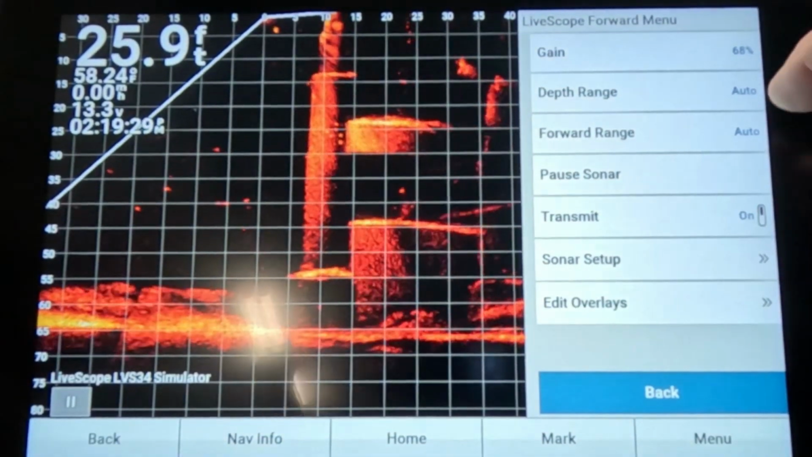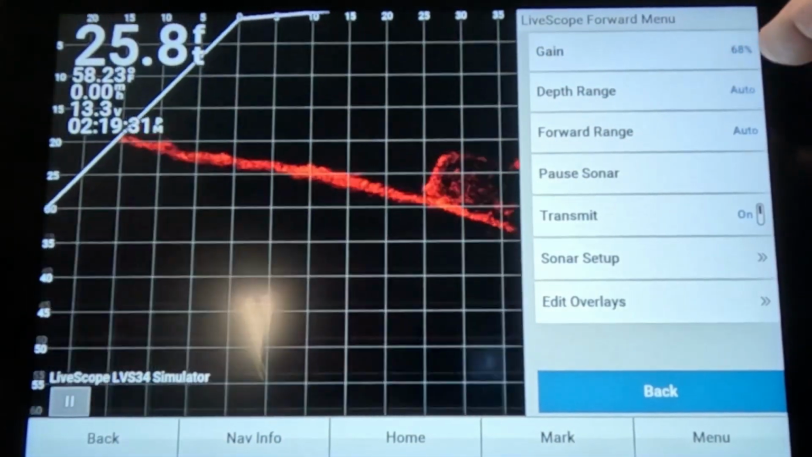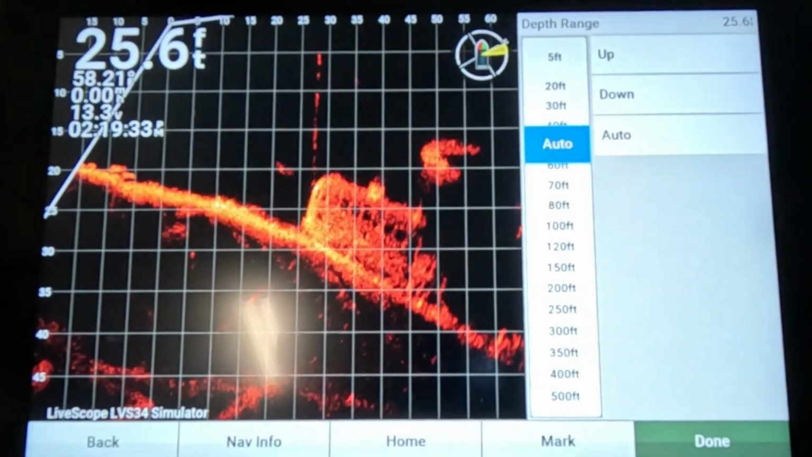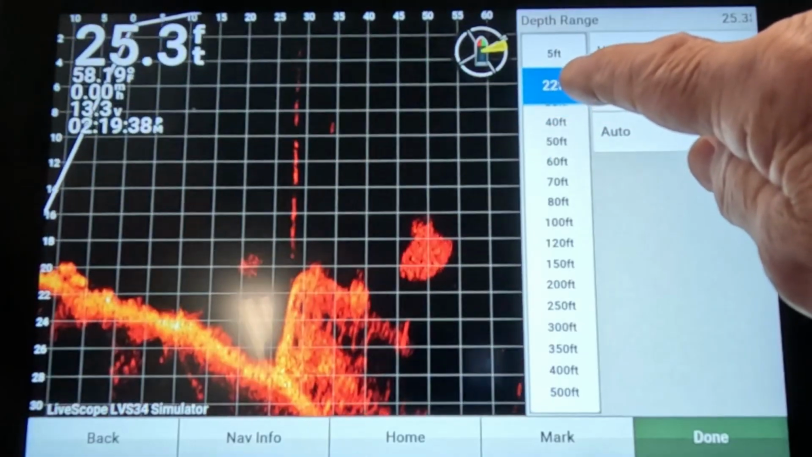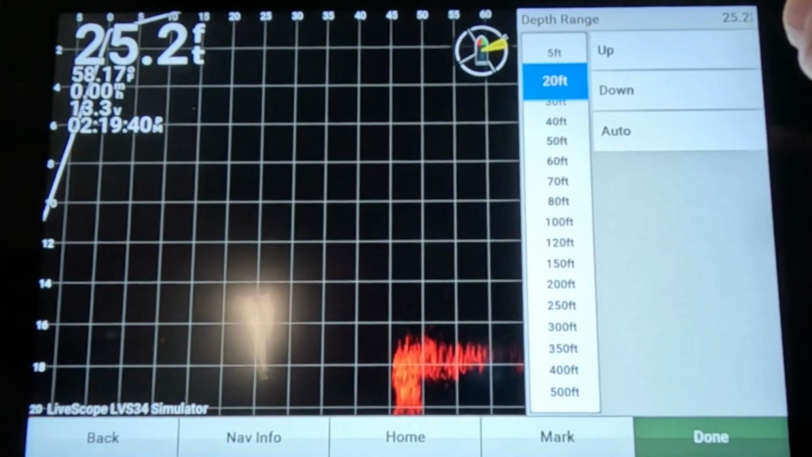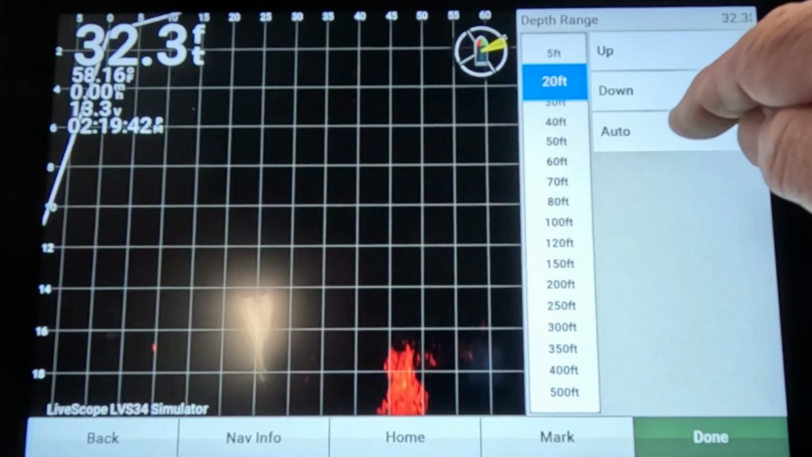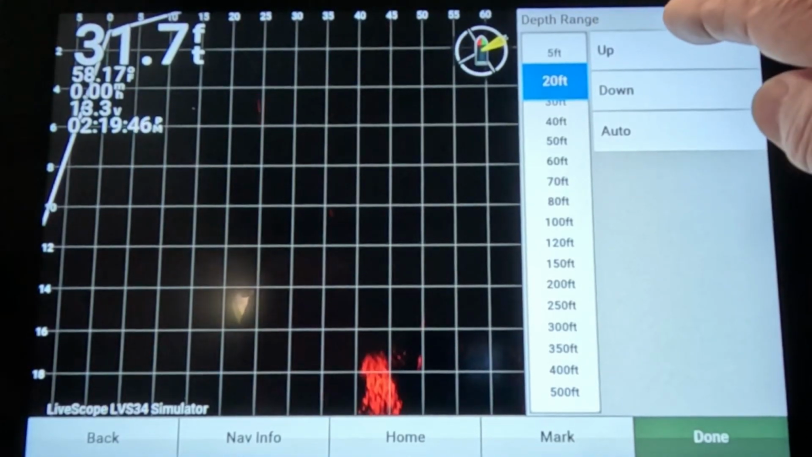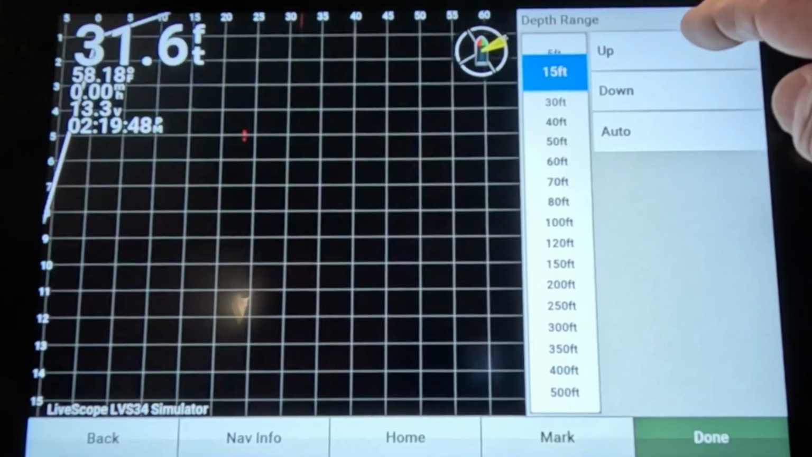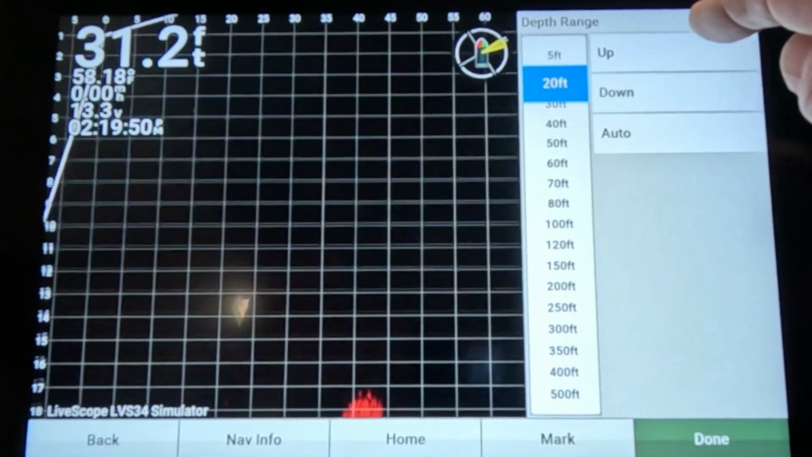All right, depth range, you do not want that on auto. It'll be doing like what you see it do. It'll be changing around a lot. So I run mine on 20 feet just about all the time. Not unless it's deeper. I'll have to go deeper sometimes, but I very seldom ever go shallower. Once in a while I might bump it up to 15, but normally I keep it set on 20.